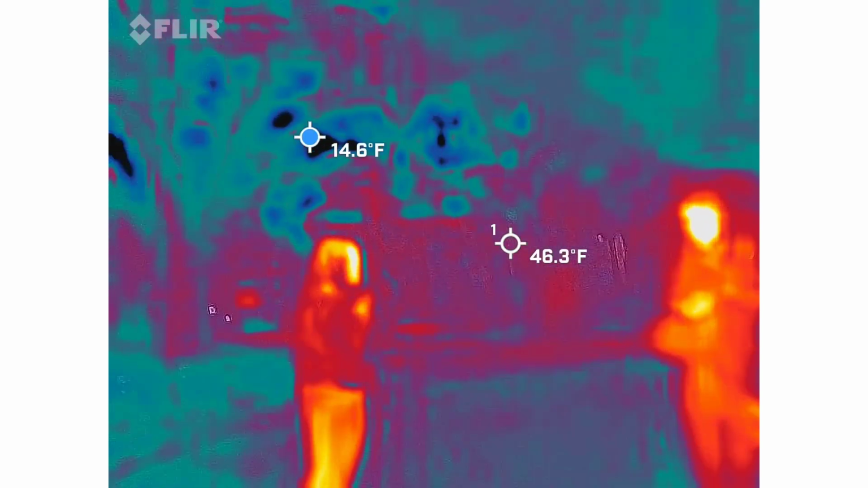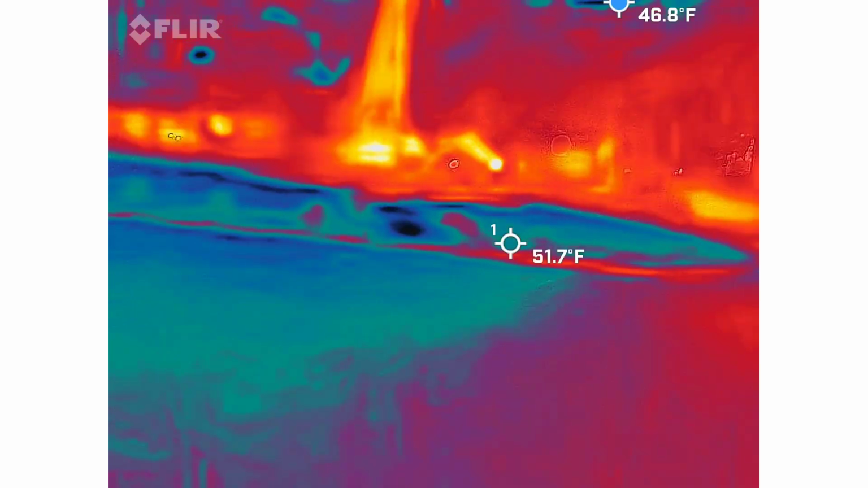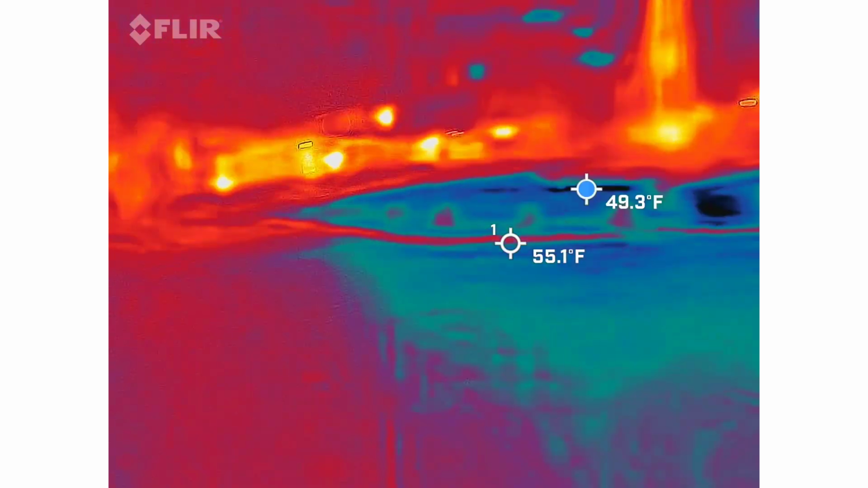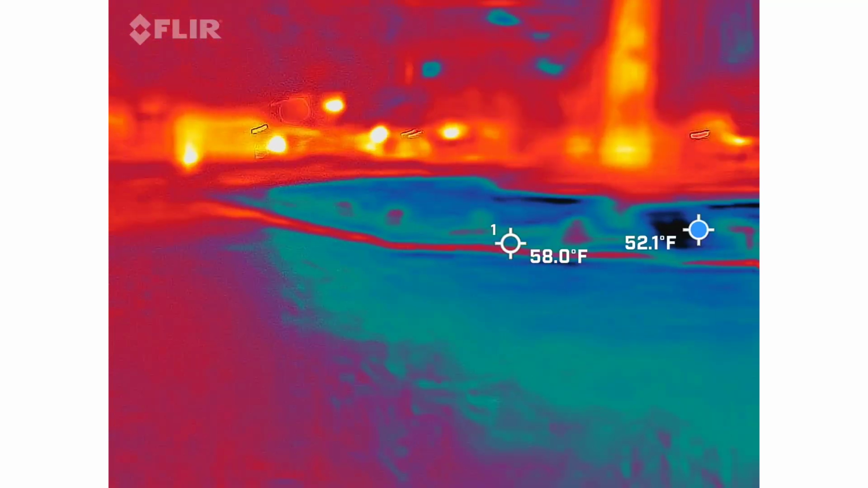We should go by the statue. Okay. And hold it on this side, right? Right. Yeah, don't even touch that camera. It's going to be really sensitive tonight. Keep getting something over by the monument, but I think it's the monument.